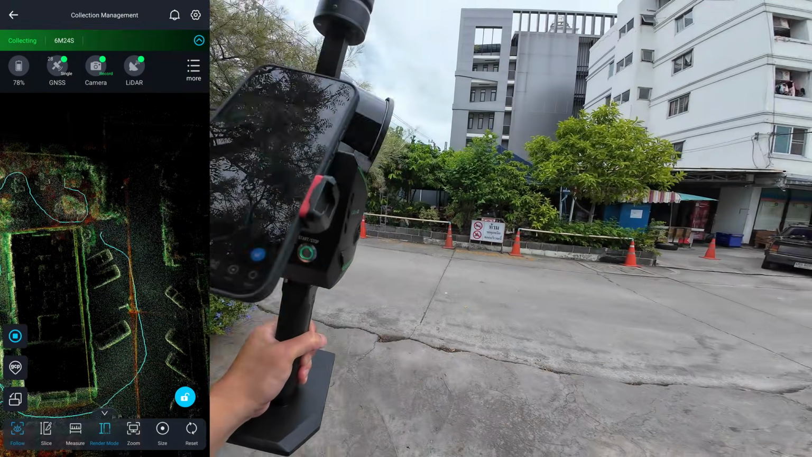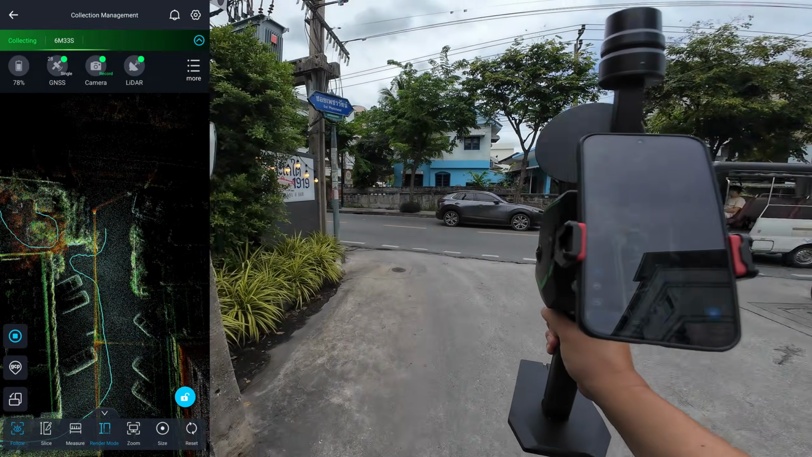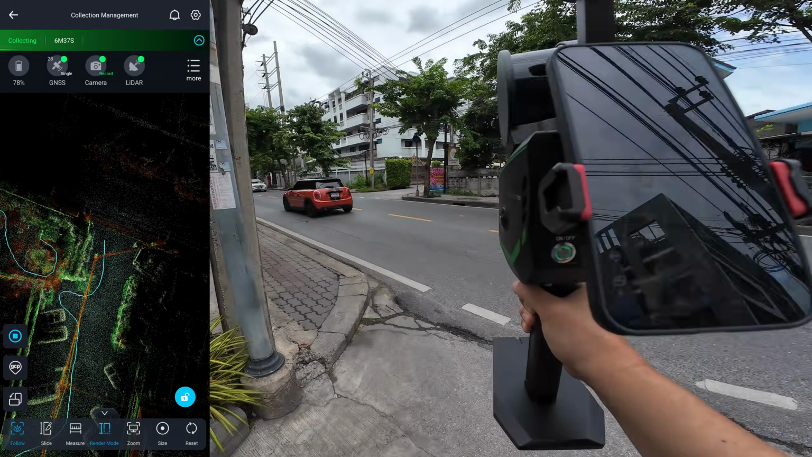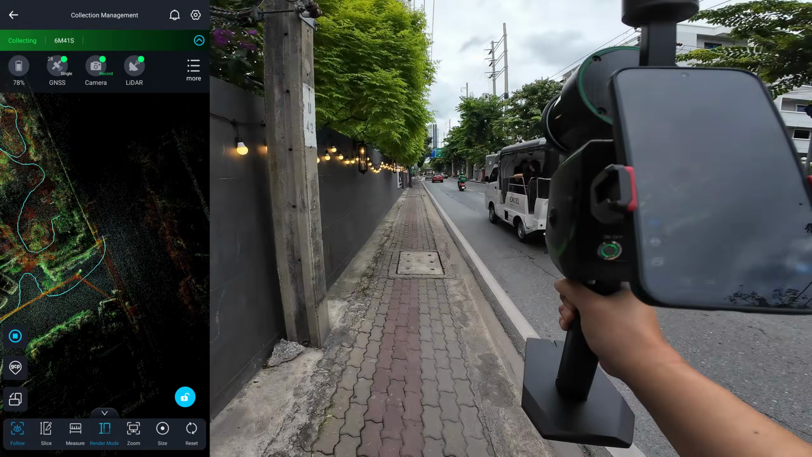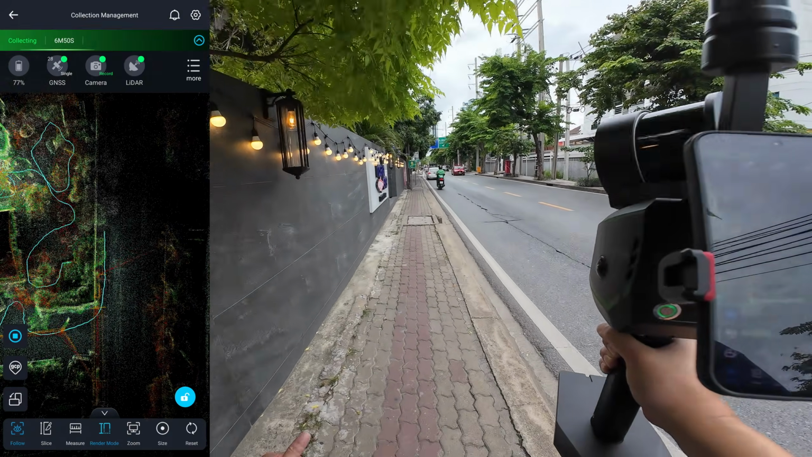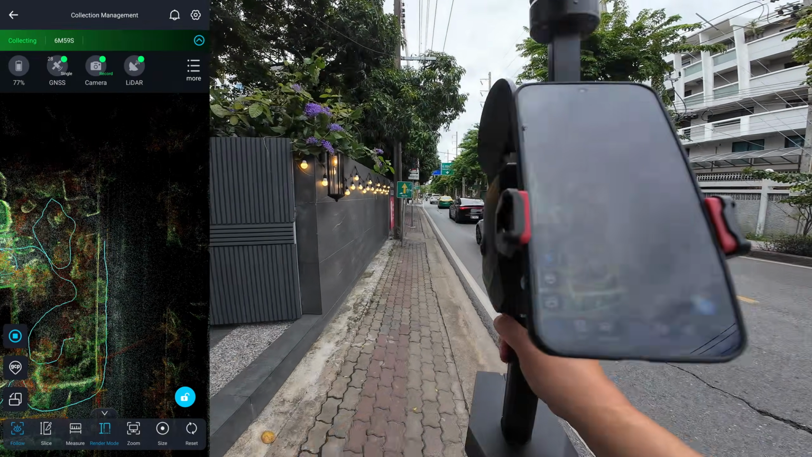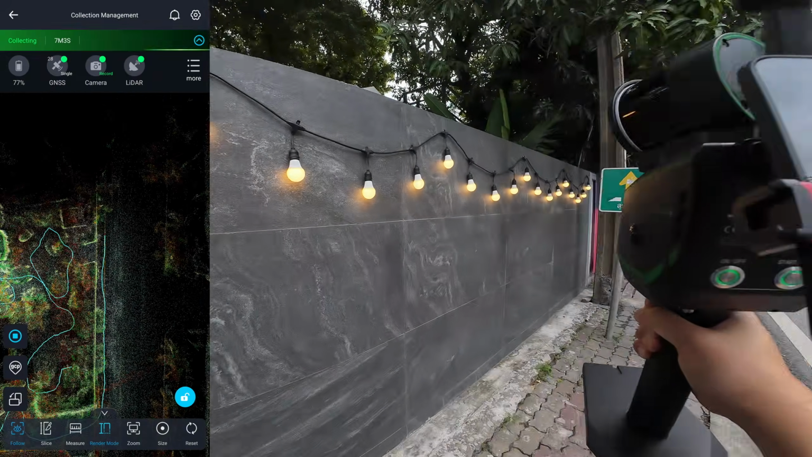I'm not using RTK for scanning today because the NTRIP network went down again, and since it's Saturday, it probably won't be back online till Monday. I walk up here to scan the wall line and also capture the road width, since that measurement is required for the building permit.